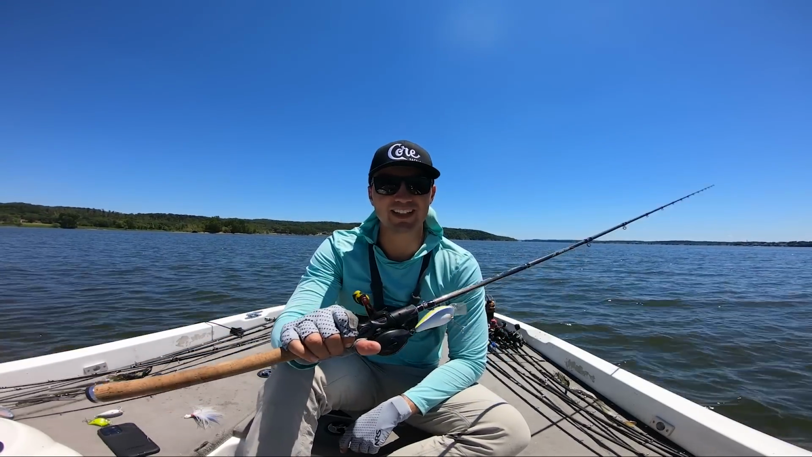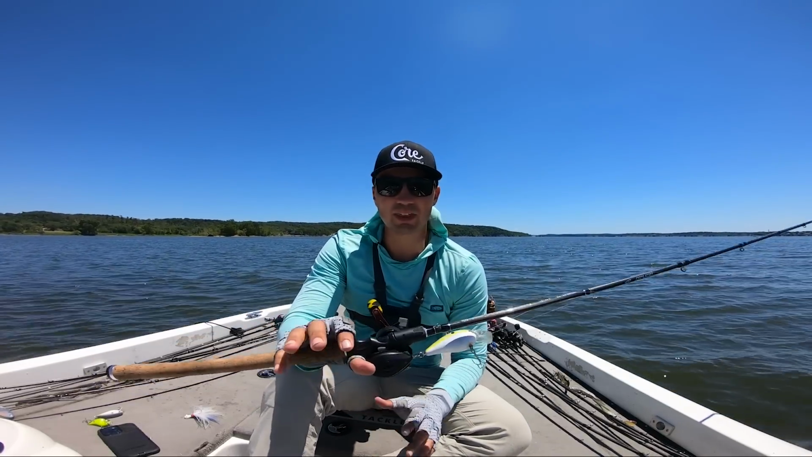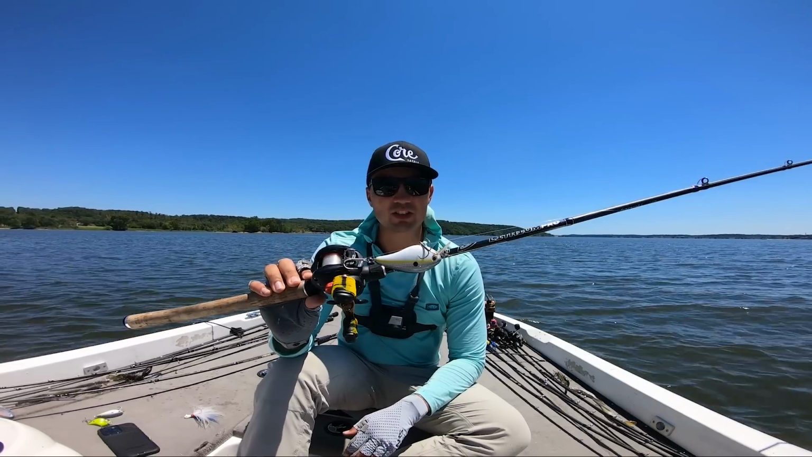We doubled up on a fish today, a couple fish today, and we got a lot of fish in the boat very quickly. Within 30 minutes, got a limit in the boat. So really fun day, guys. Enjoyed catching them on this Squarebill.